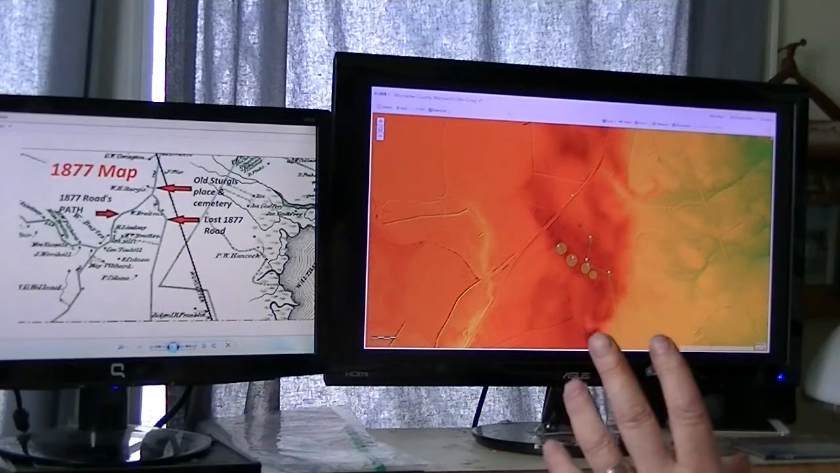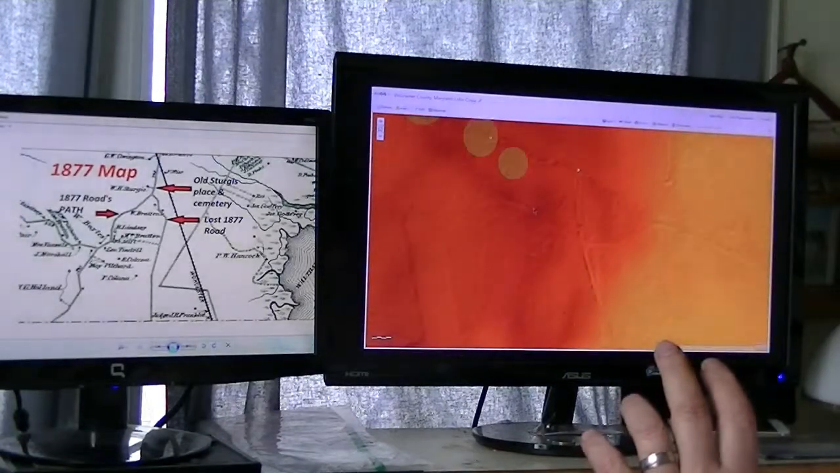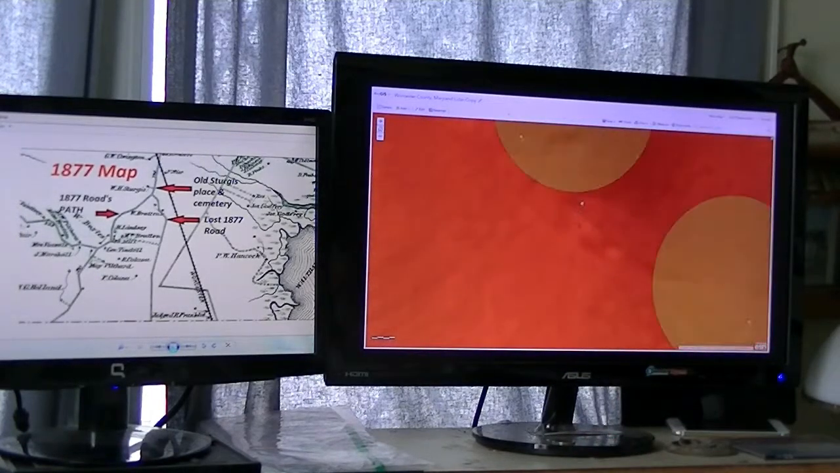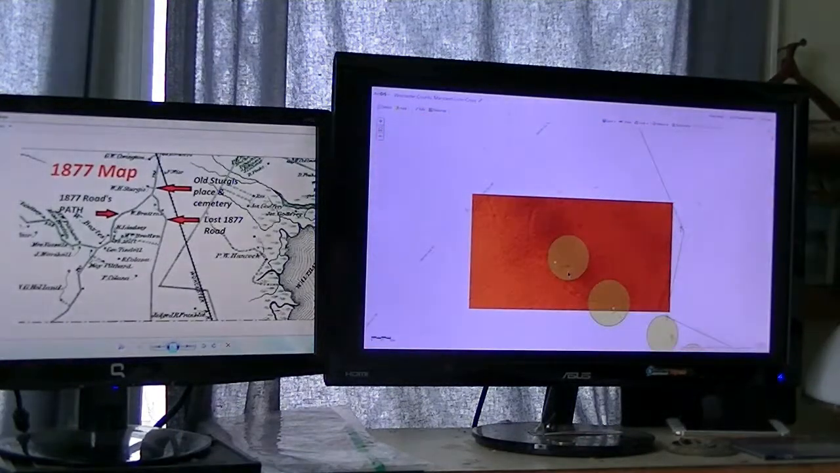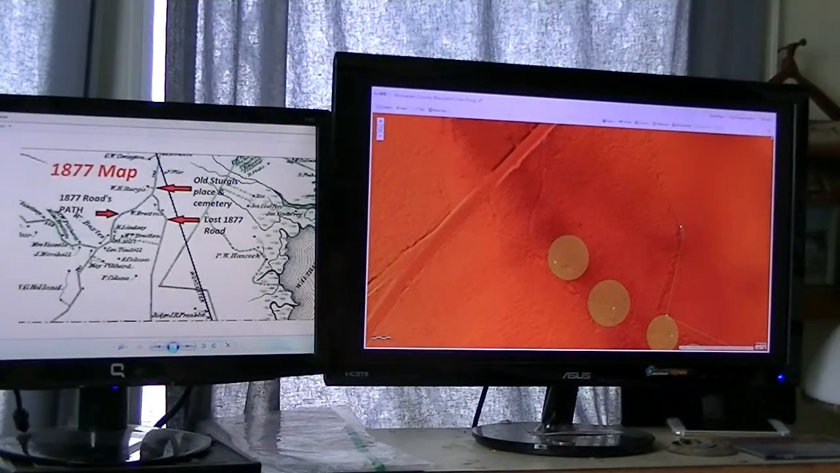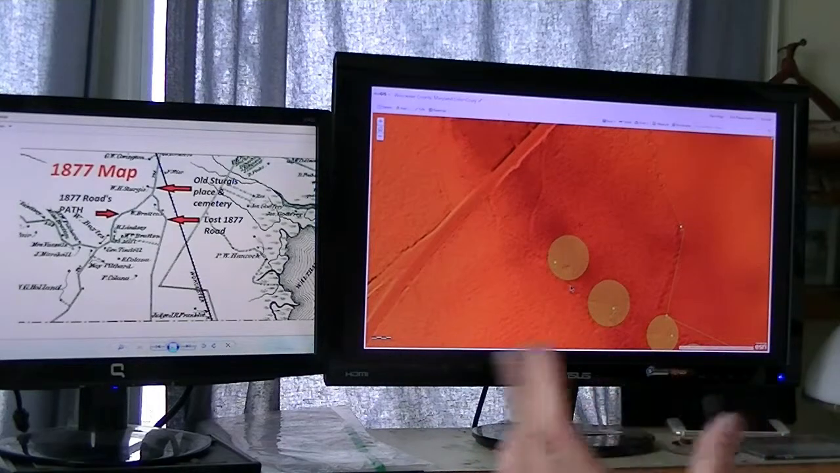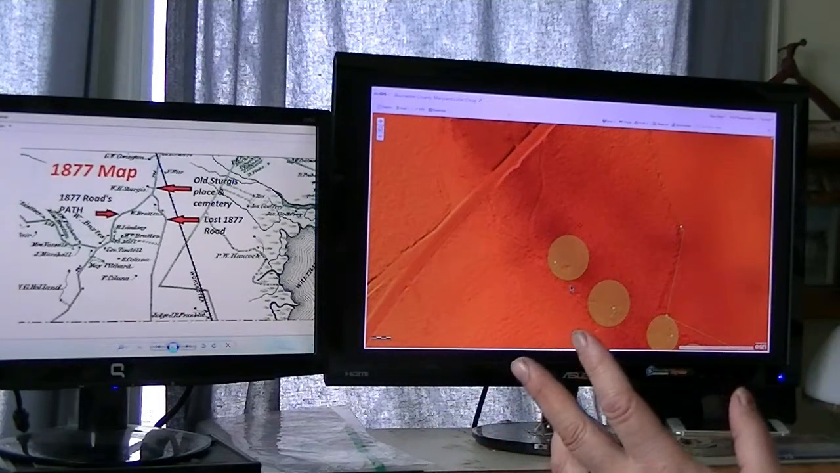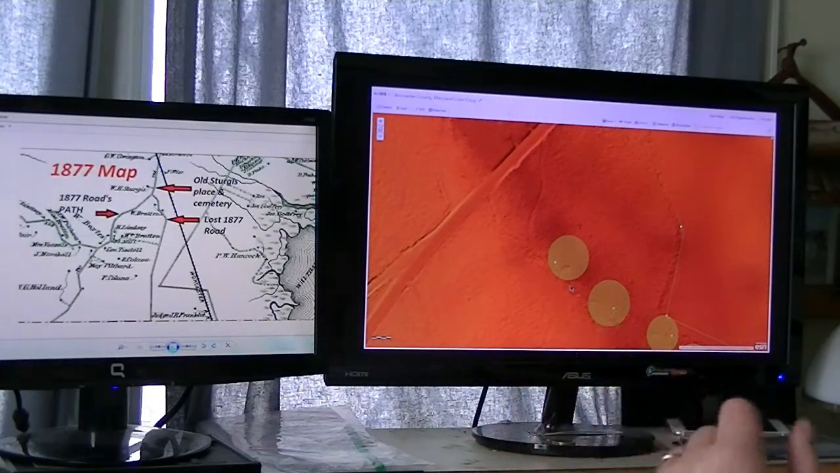But anyway, that's it for using LiDAR imaging. As I showed you, it's a very powerful tool. And it gives you details from your desk on a rainy day that you could not get without going out and actually scouting for these roads.